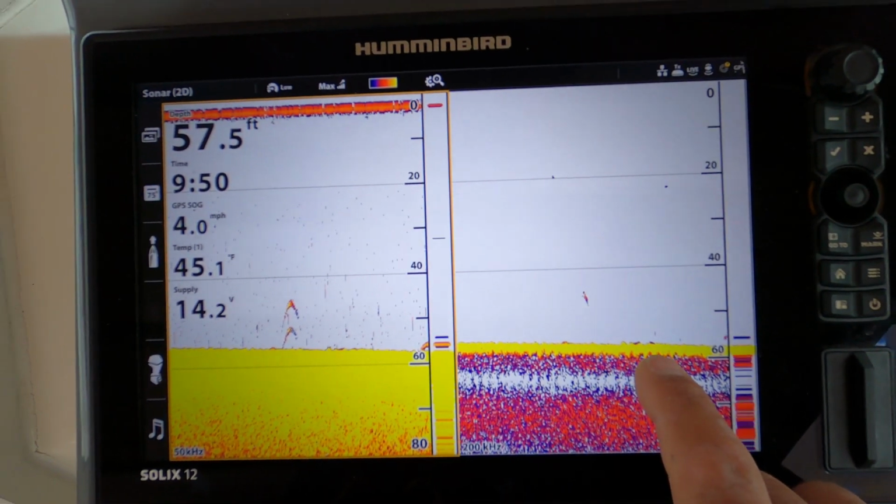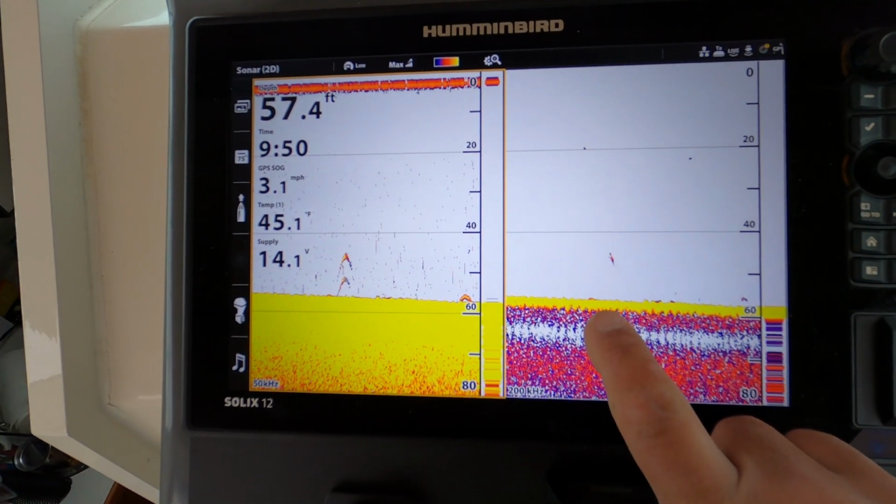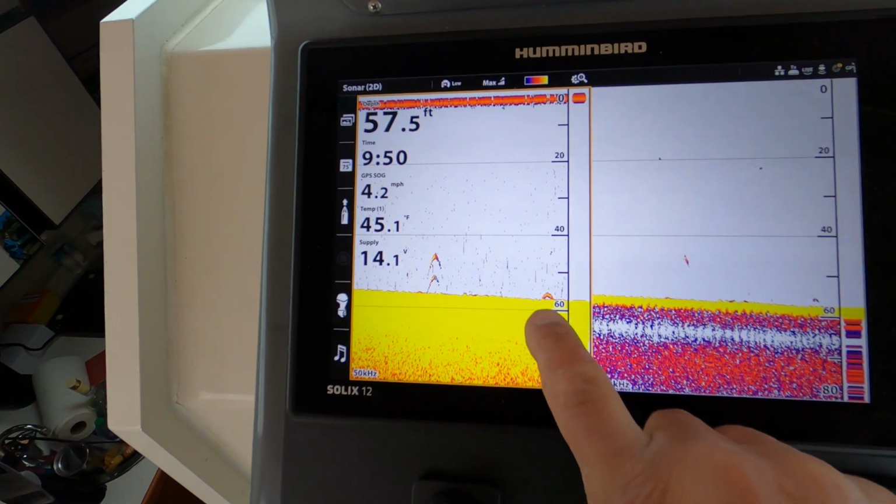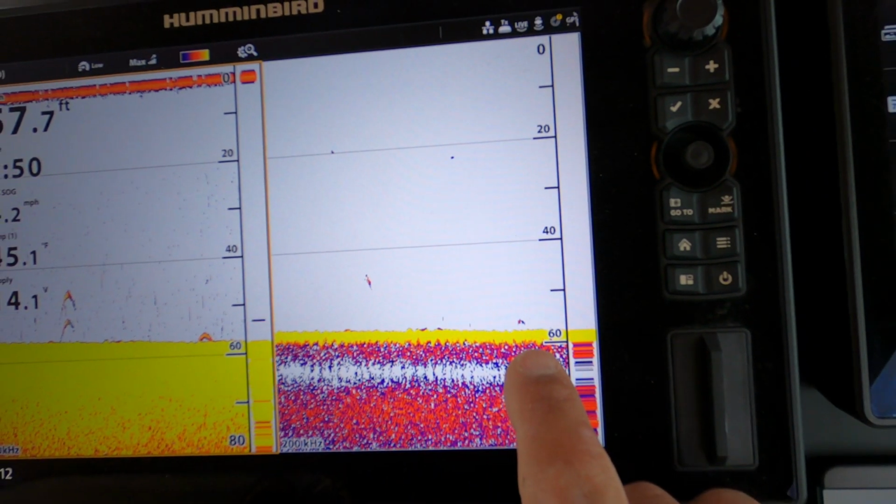On the 200 kilohertz side, though, you can notice a few things down here on the bottom. Those could potentially be fish really tight to the bottom. Again, we've got another fish coming on the screen here, laying on the bottom. This is what it looks like on the high frequency side.